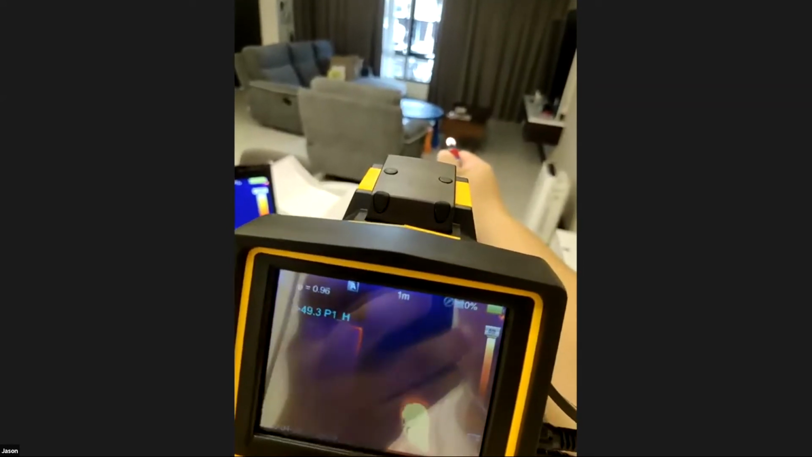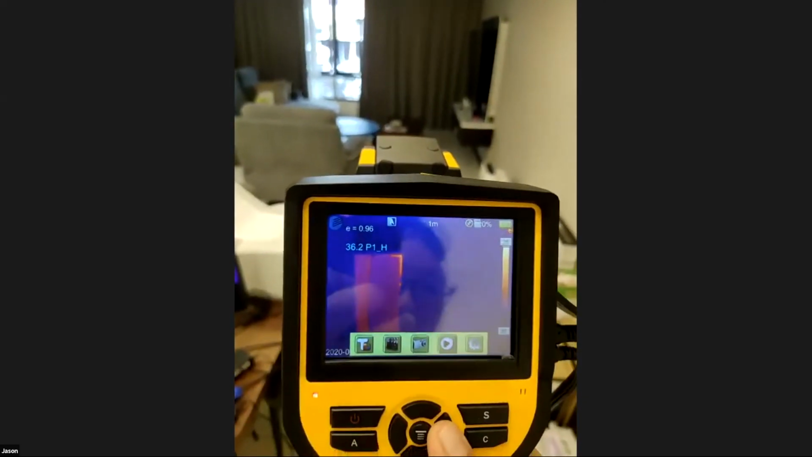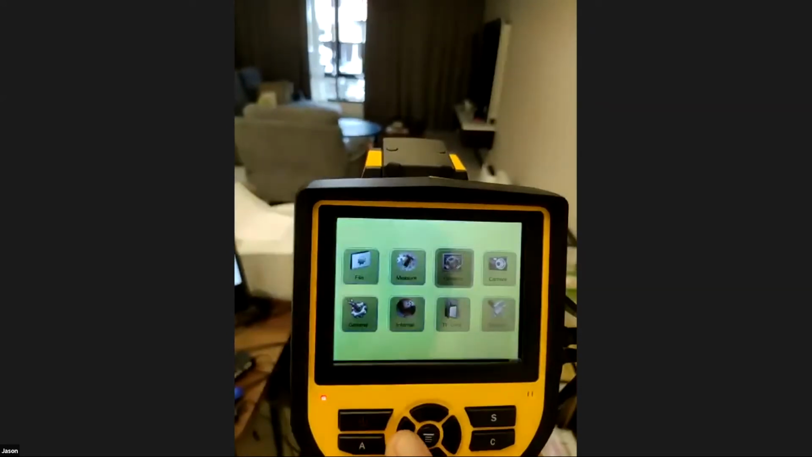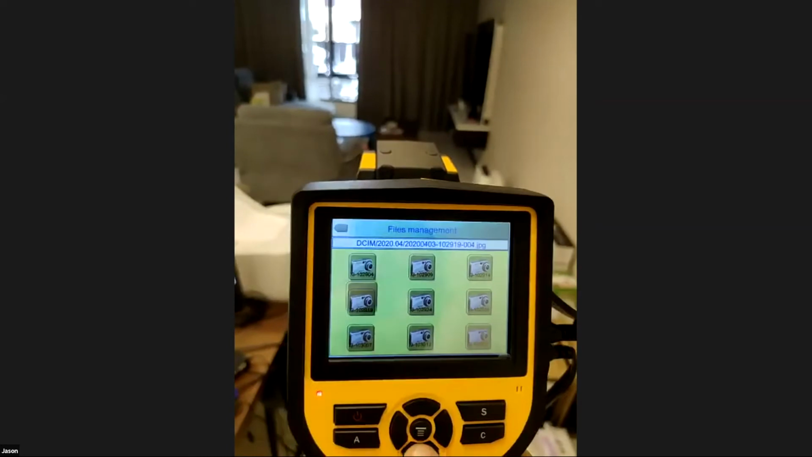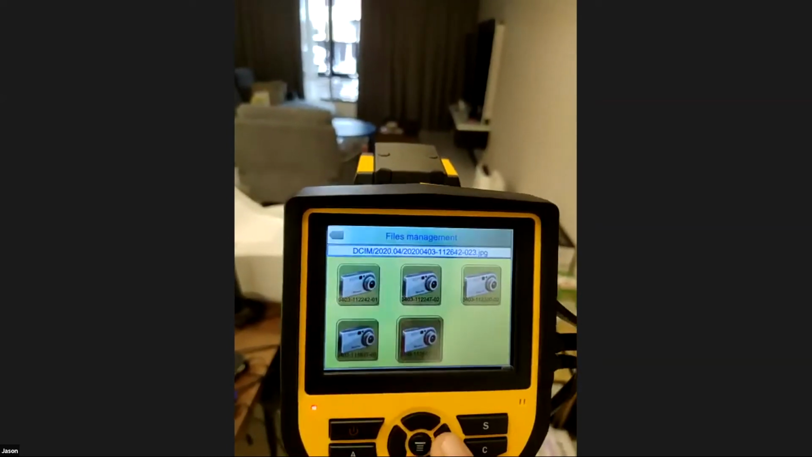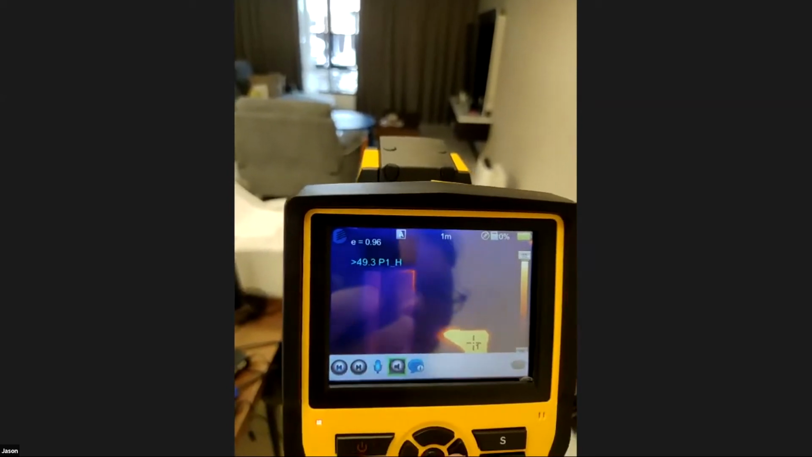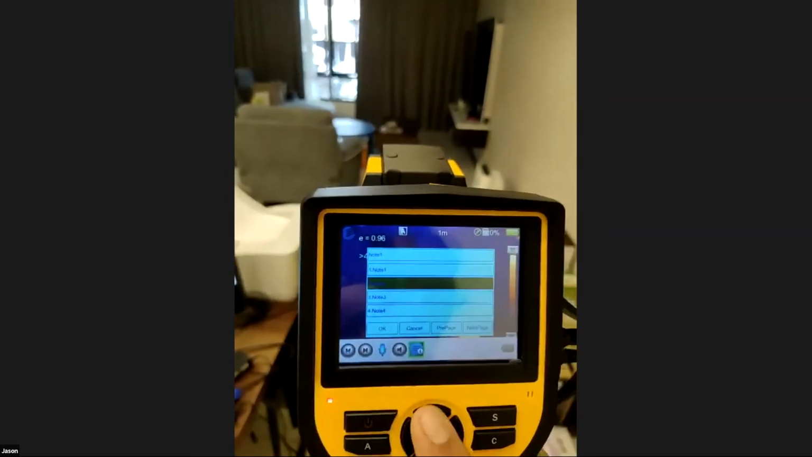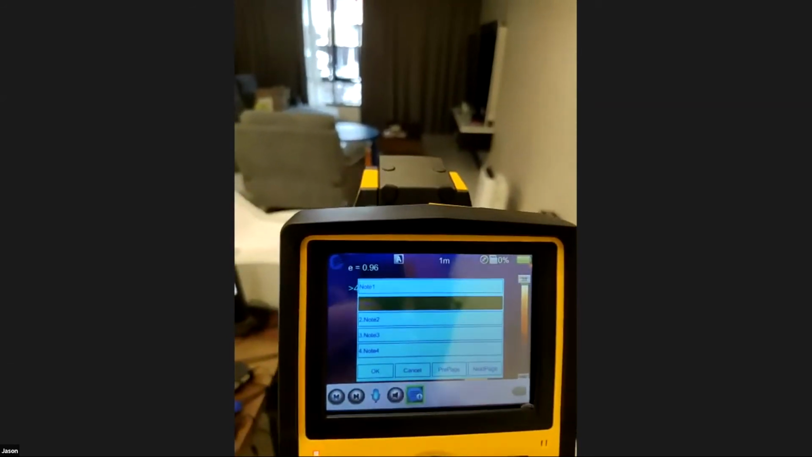Can you hear the sound? Yeah. So this is what's going to happen. If you want to play back the photo that has been recorded, go into the menu, files, and look for the date of the folder, and scroll. The latest one is always on the bottom, as you can see. You can even add a note on this particular folder, maybe who he is, what his name is, and so on.